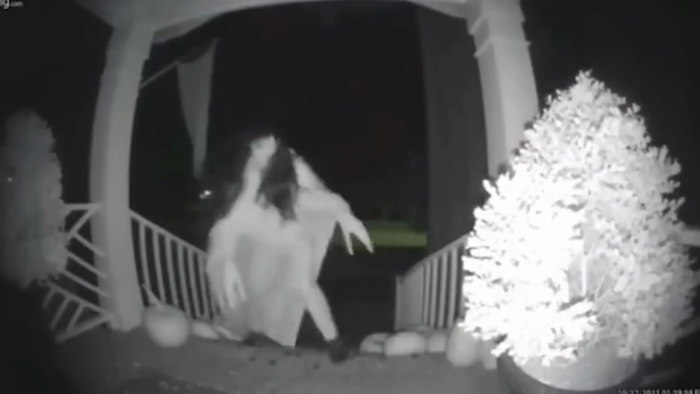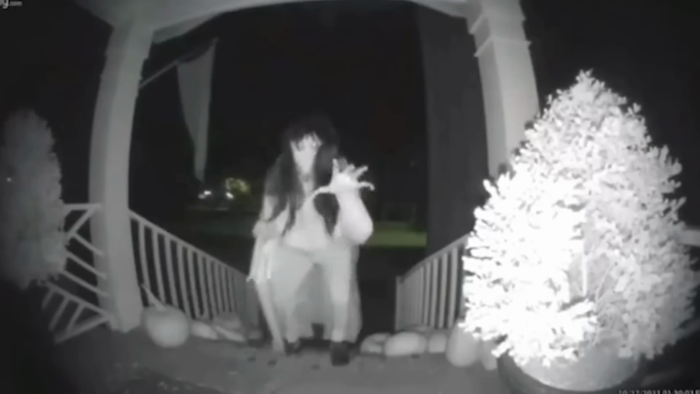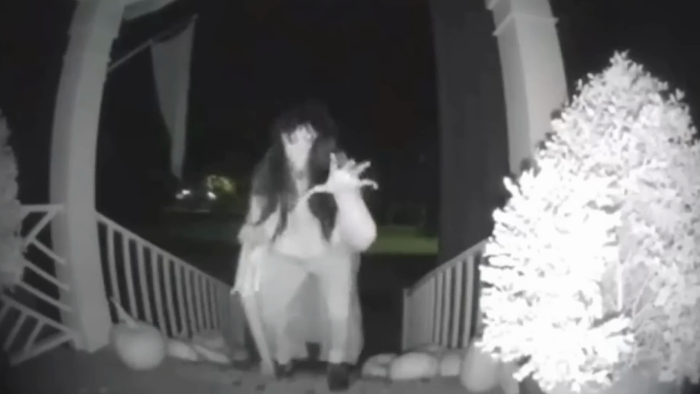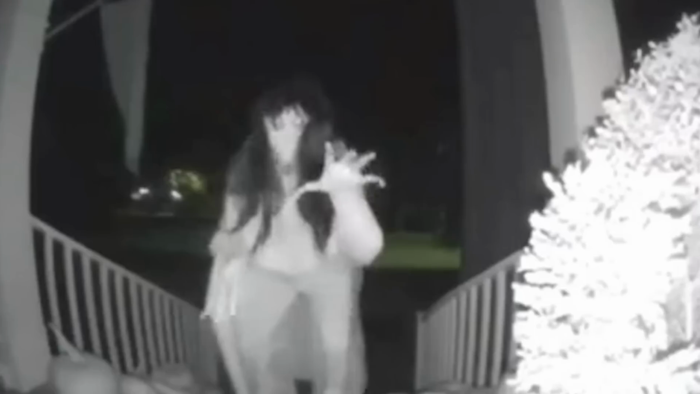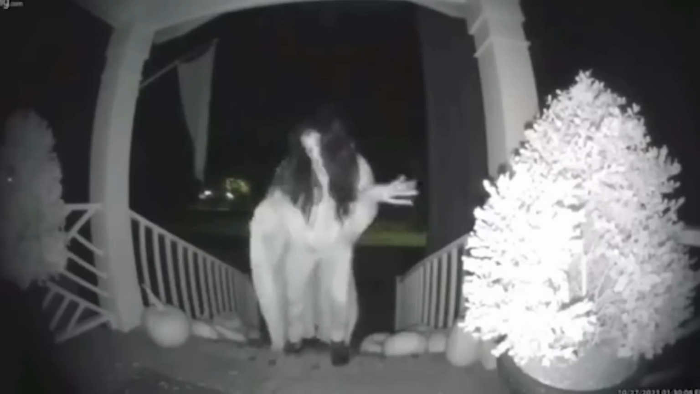In the video, we can see a humanoid figure walking up to the porch, and it has a really eerie appearance, resembling a witch. This creature has long, unsettling fingers, a featureless face with big, unsettling eyes. The way this witch-like figure behaves is quite frightening, and its sudden movements send shivers down your spine.